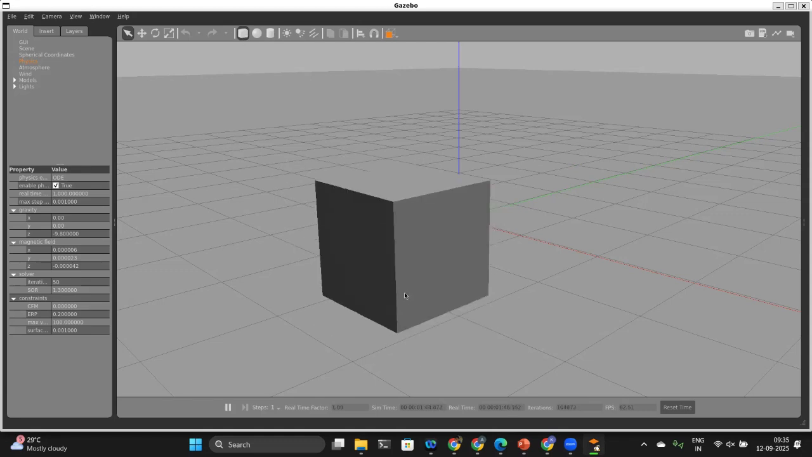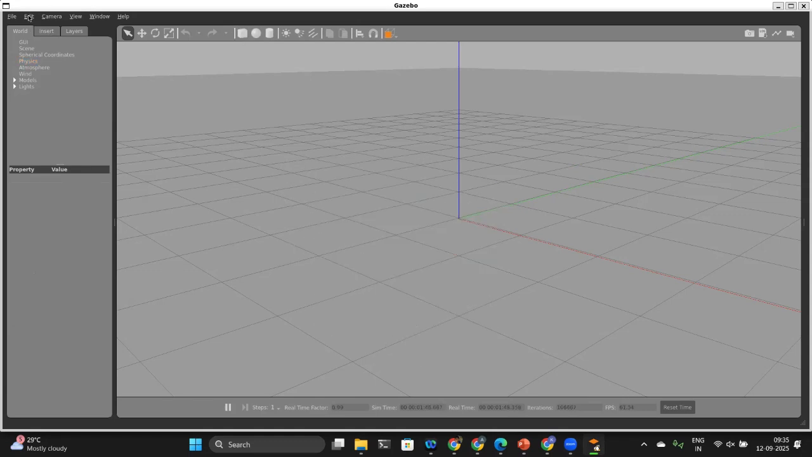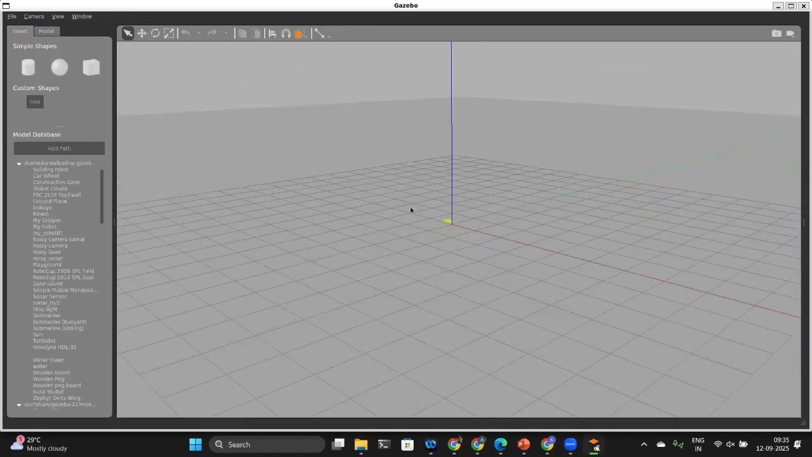So here in Gazebo, let's see. We need accurate measurements, but don't expect accurate measurements here. For sample purposes, I am showing this. In the model editor, consider this as a chassis, and here are some options to rescale it.